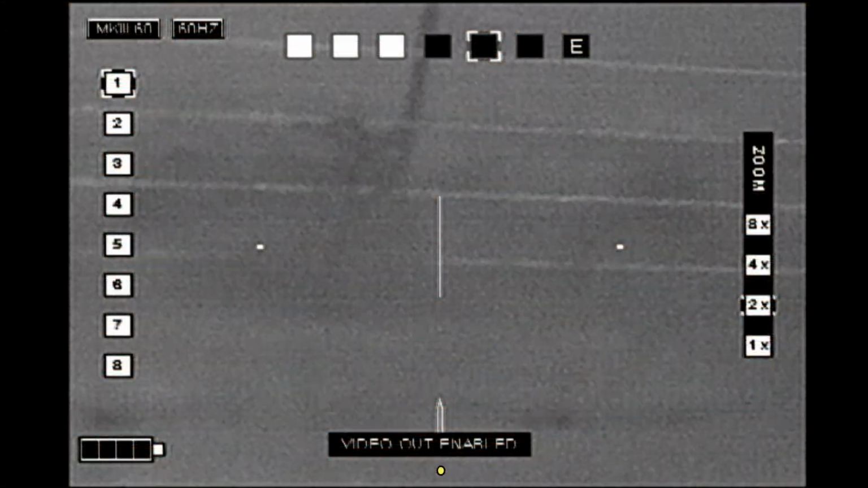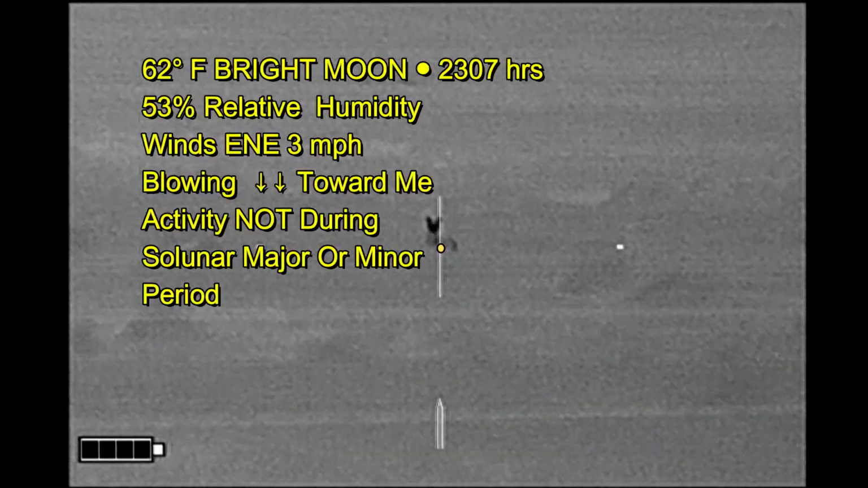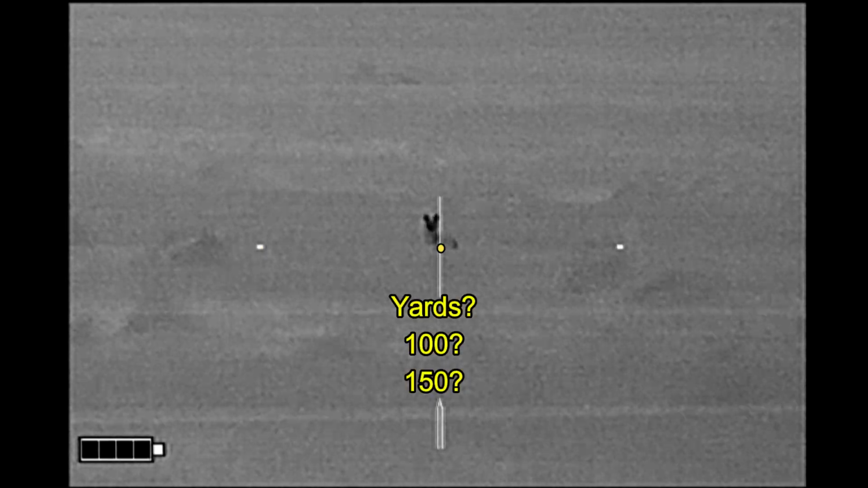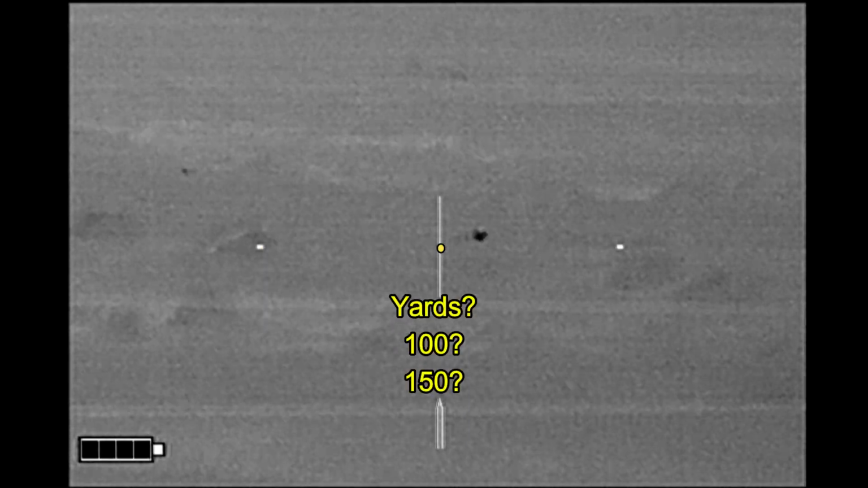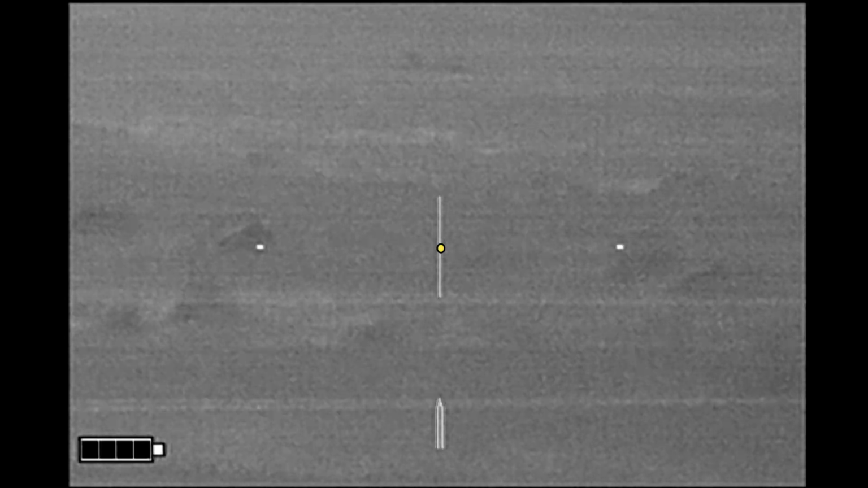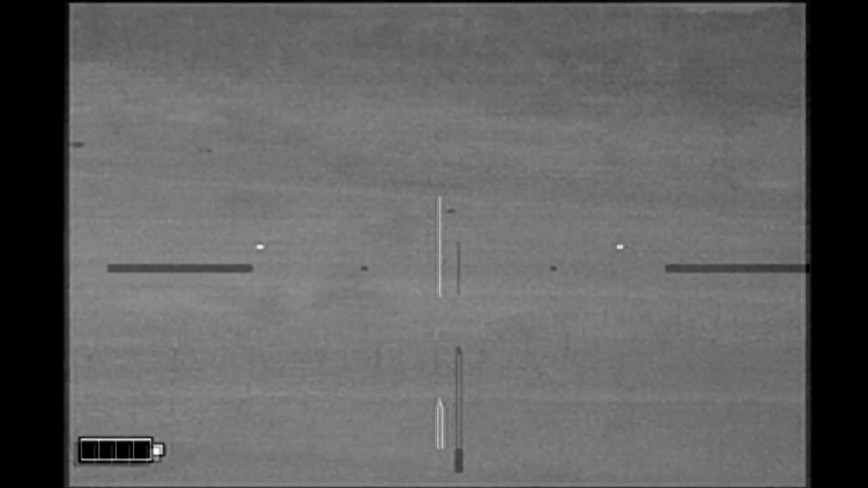Canis was on my second property of the night. Spied this coyote while driving into the pasture. Got out of the truck, headed off to meet him. And he's somewhere on the other side of the fence, and I don't know where the gate is. Looks like he's down right there as I'm searching for the gate.